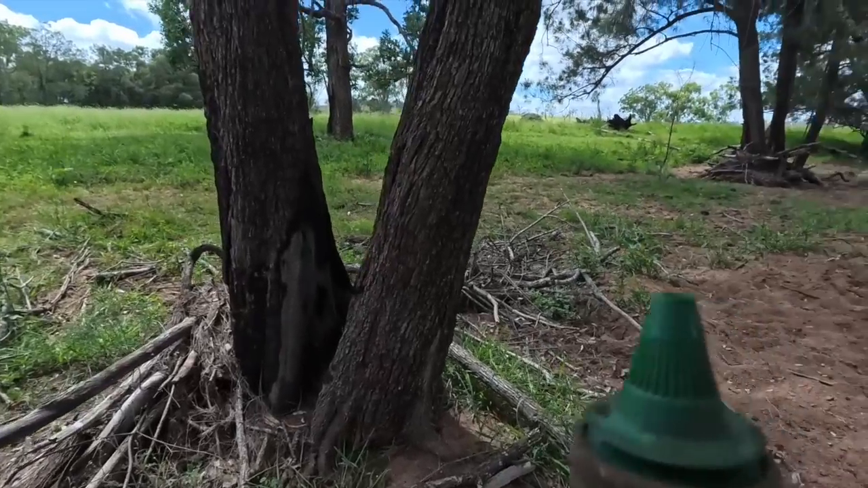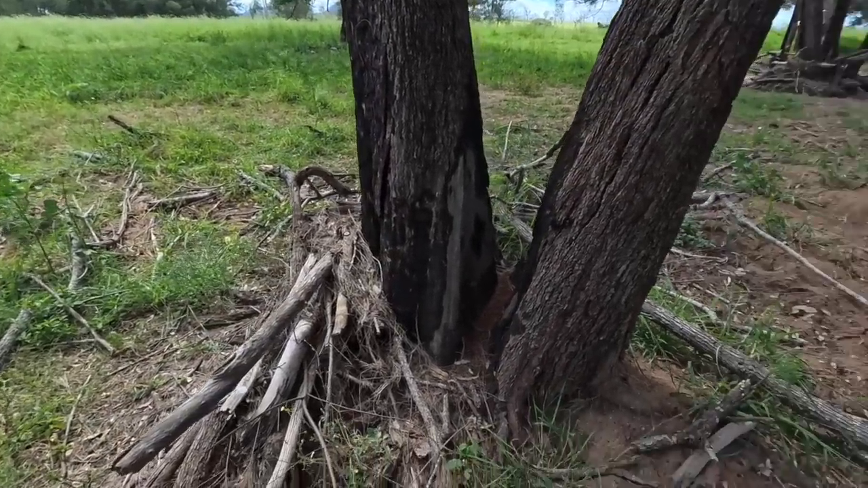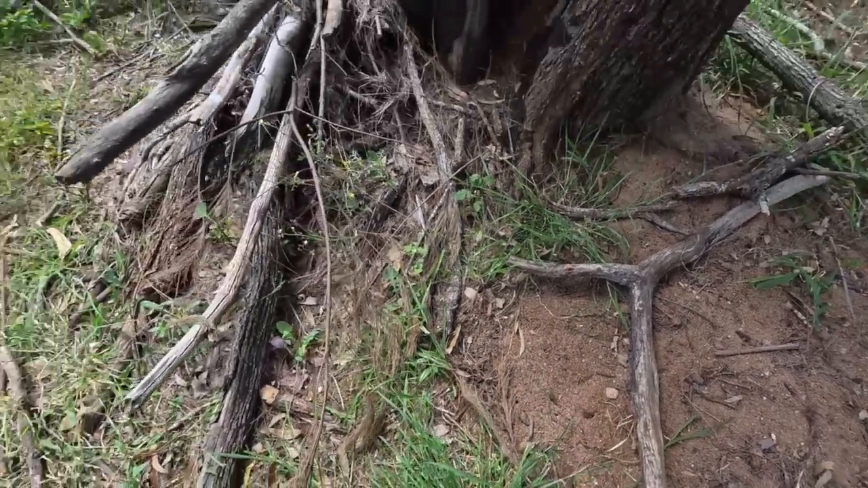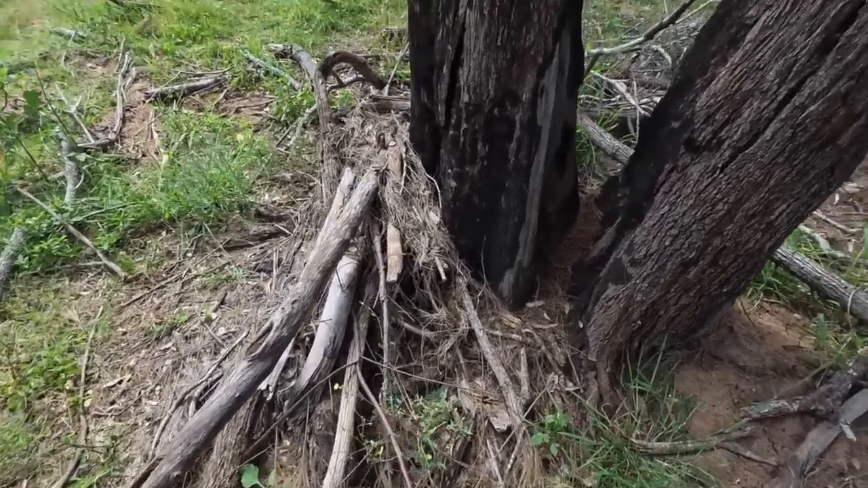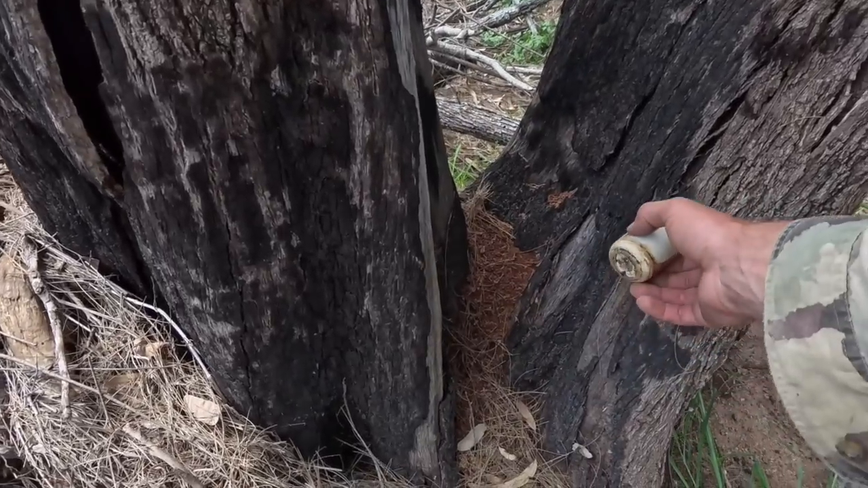And I'm going to put a bit of dominant dog urine here. I've got the trap in just here, and just a bit of a stick that was already lying there. So I might put a bit of urine just up here on the side of the tree.